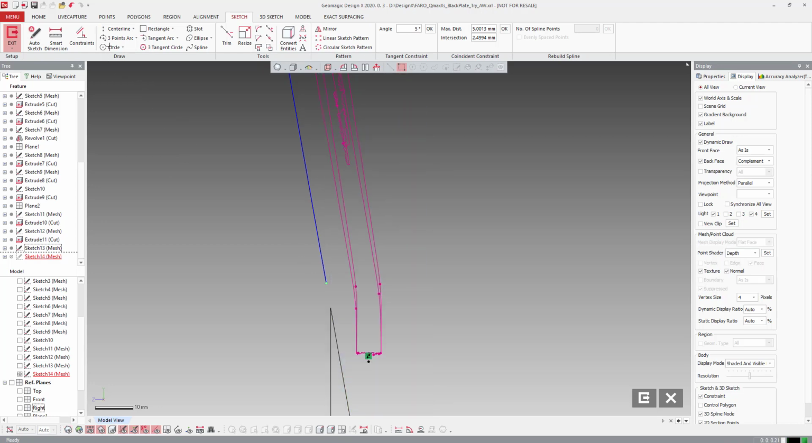So let's just draw a regular line off of this and figure out how high we think this should be. Just kind of looking at it, let's throw a dimension on here just for fun. So that's exactly 20.